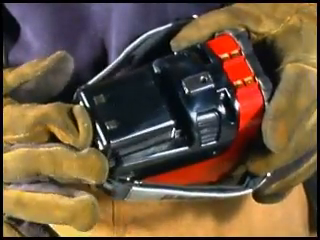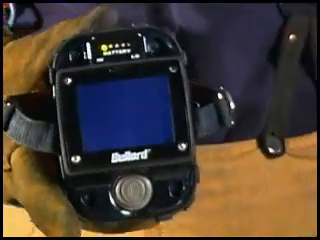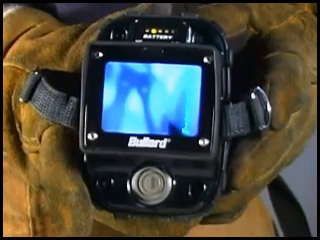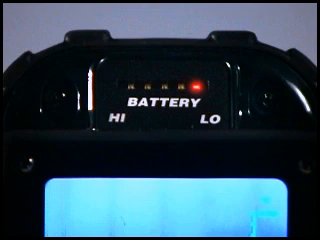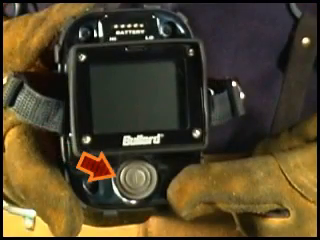To activate the T3, place a fully charged battery into the imager and fully depress the gray on-off button. The LCD display will come on with the Bullard logo as the electronics warm up. After approximately 5 seconds, the display will show thermal images and be ready for use. The approximate battery level is indicated above the LCD using 3 green, 1 yellow, and 1 red LED. When the red LED is illuminated, the battery has about 5 minutes of operating time left. A fully charged battery should last about 2.5 hours. To turn off the T3, fully depress the gray on-off button again.